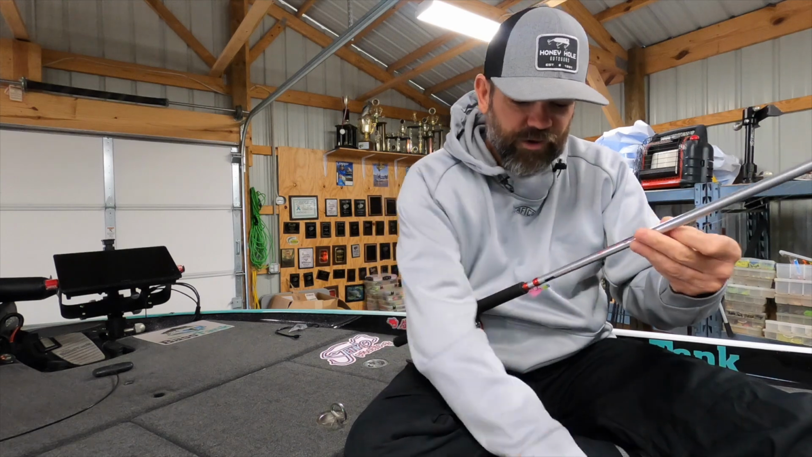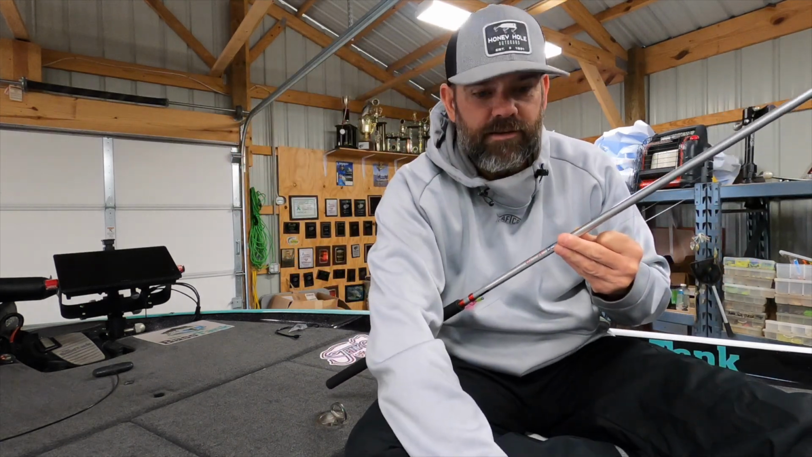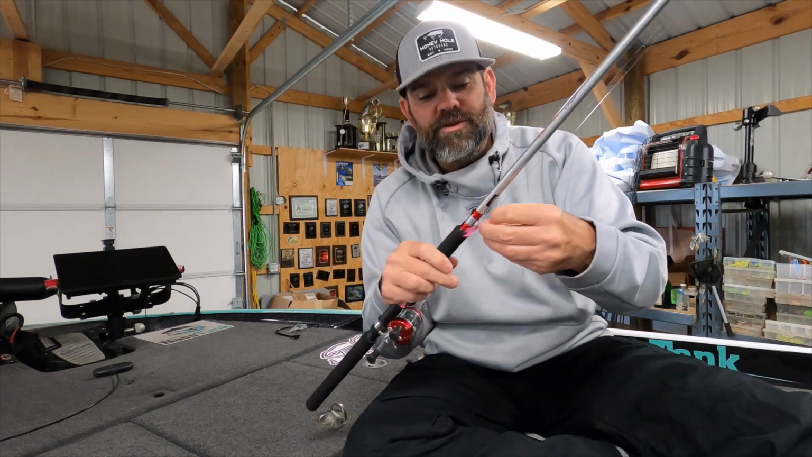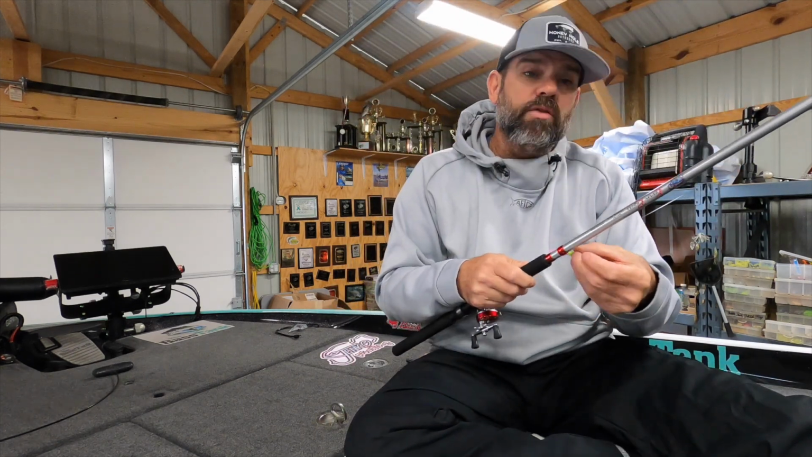So we went from this guy right here to this guy, all the way down to this guy. And we ended up catching crappie on that guy. But they weren't the big ones. The only fish we could get to bite were 10 to 12 inches, which is 10 to 12 inches to a lot of people in the country. That's a big crappie.